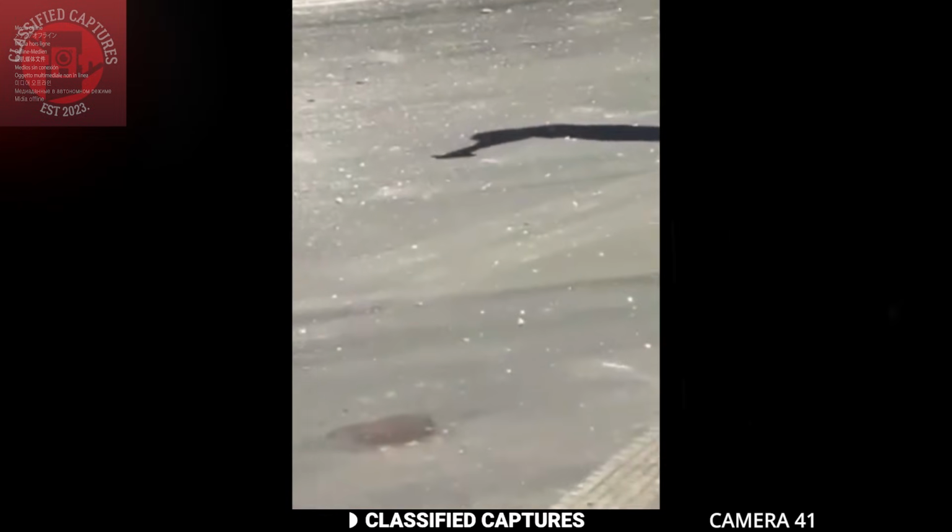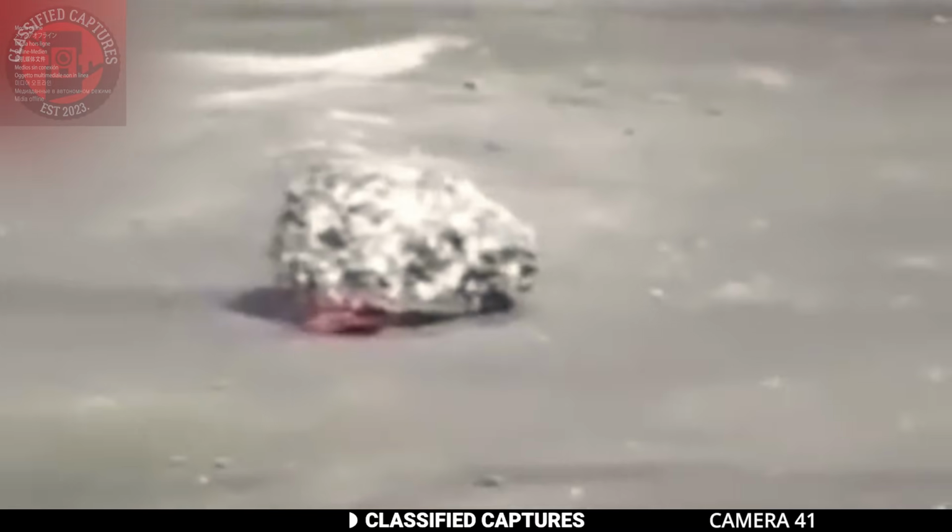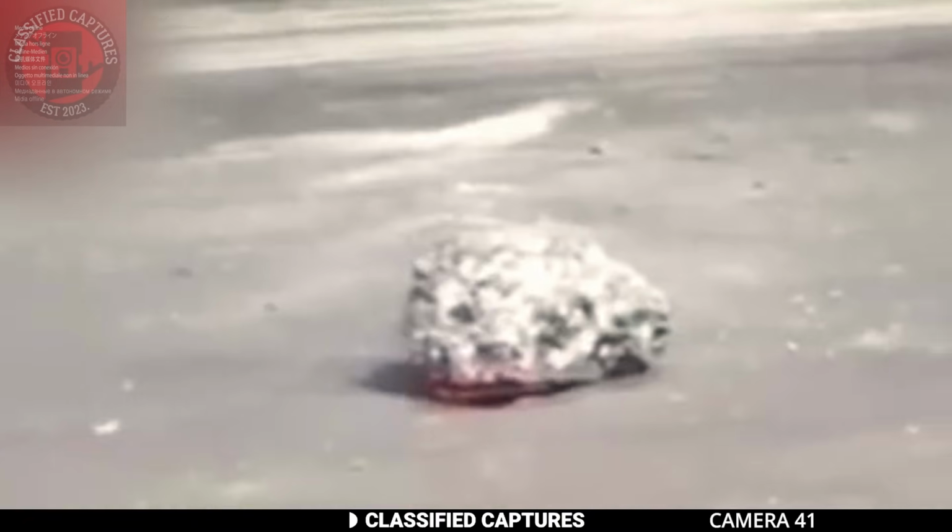This has left room for continued intrigue and speculation about the true nature of this unusual occurrence. Personally, I think it looks like a tinfoil wrapped around something, but what do I know?